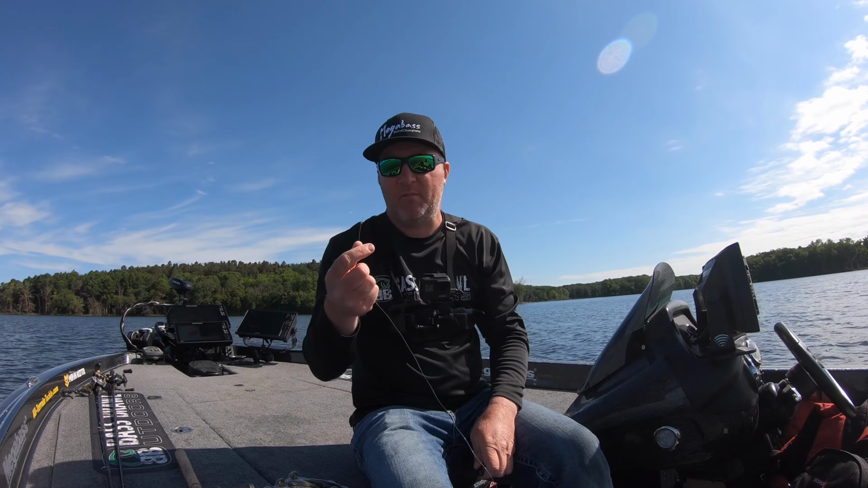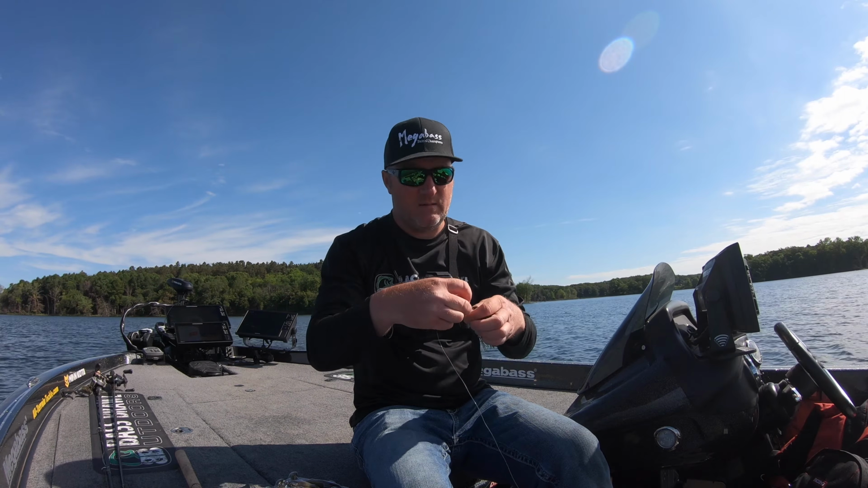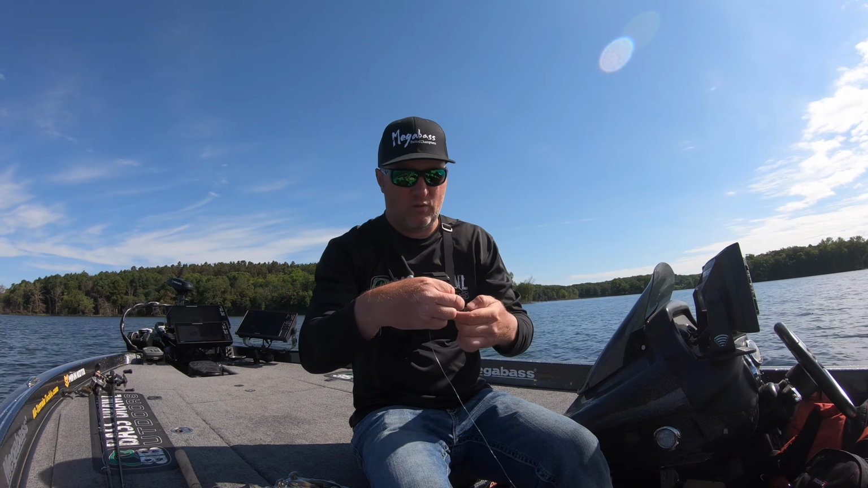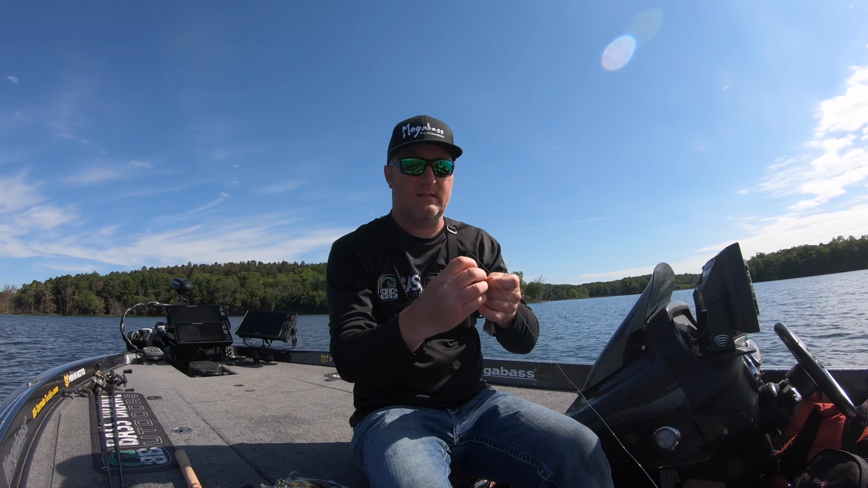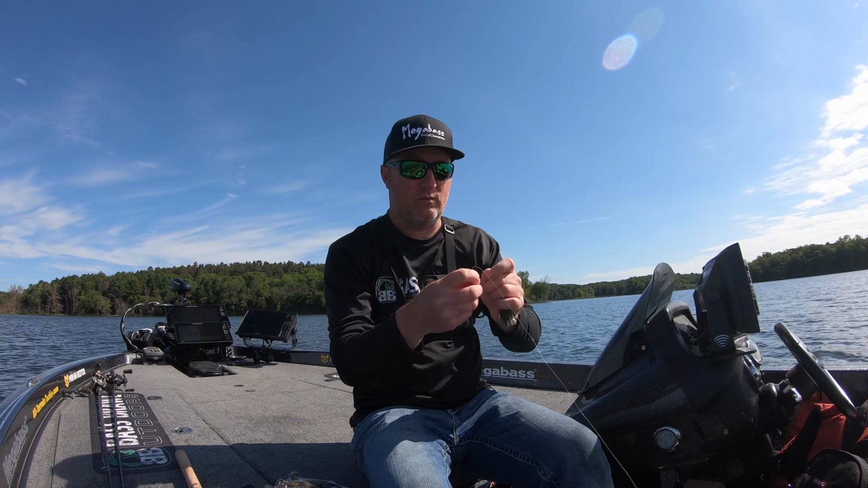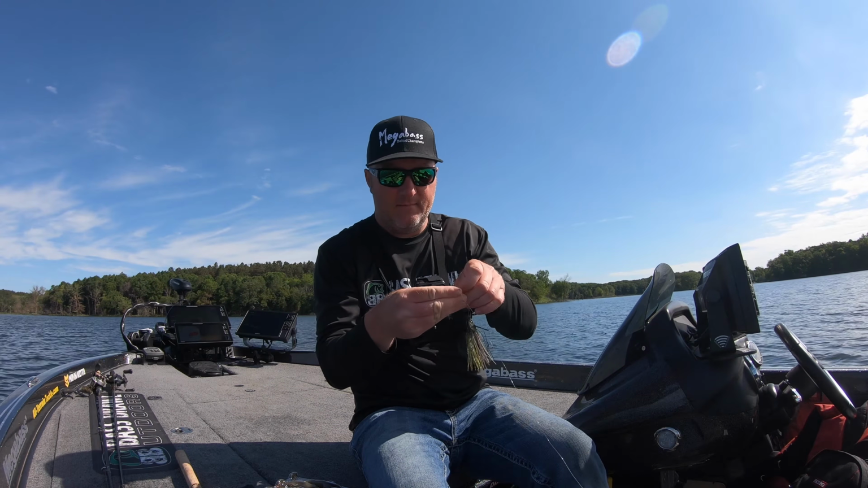I'm using some camouflage fluorocarbon. I believe it's 18 pound. It's 18 or 20. I mixed between the two and honestly haven't seen a difference for my use. Tying a San Diego jam knot.